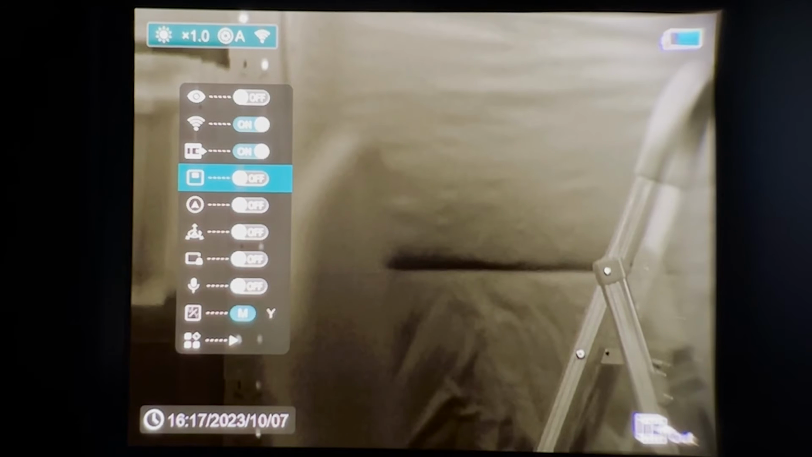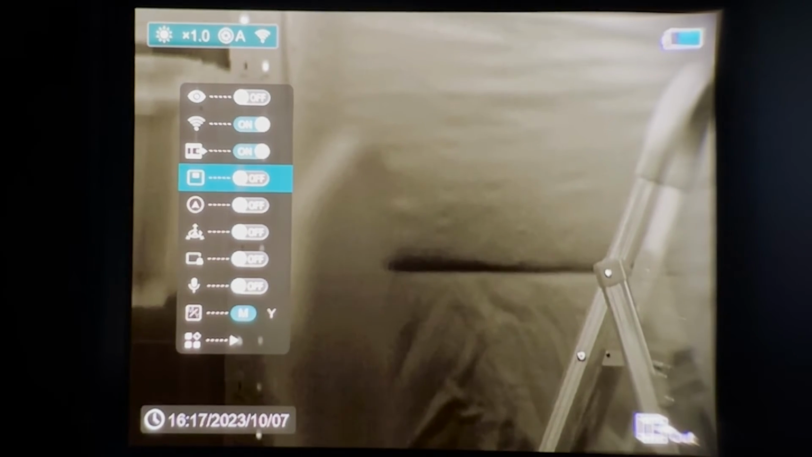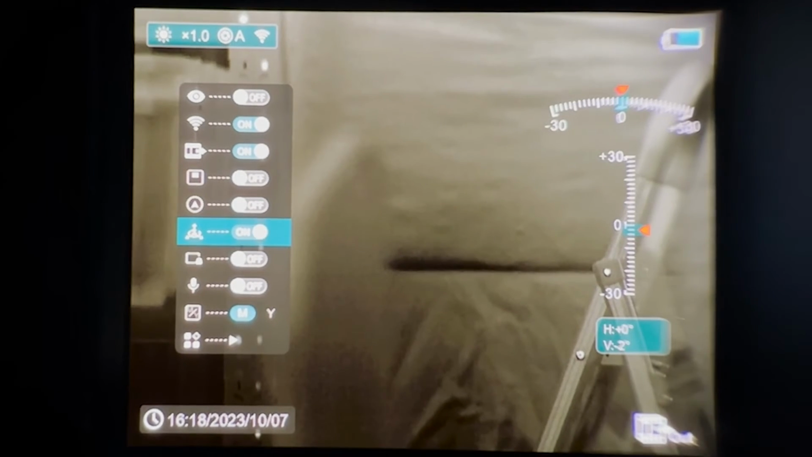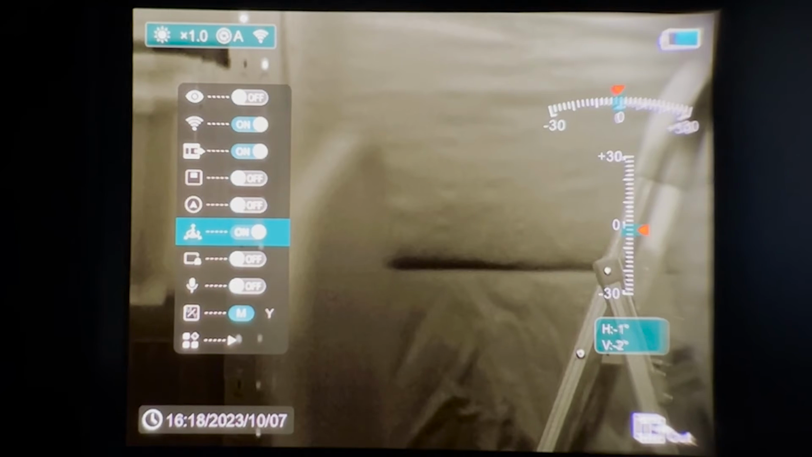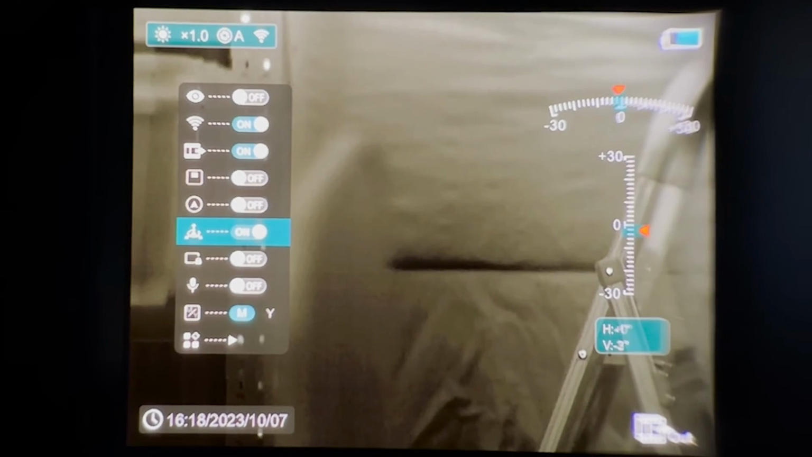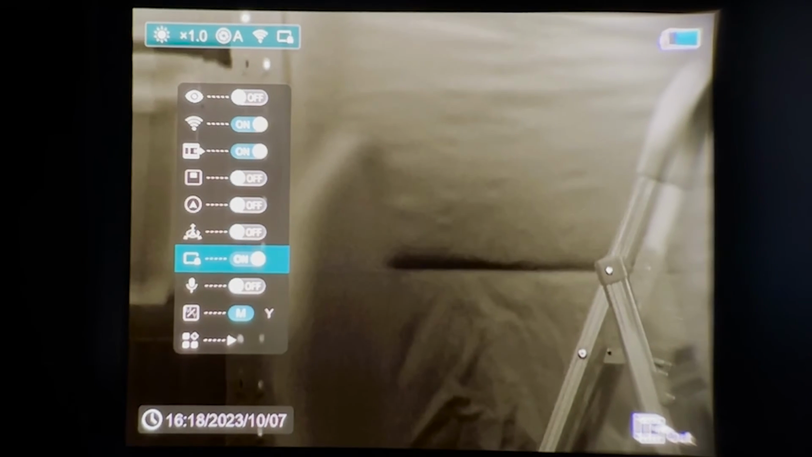Our next option is our picture-in-picture mode. I prefer that off. Our next option is our digital compass. That'll just bring a compass up at the top of your screen. And then the option below that is a motion sensor. Most people won't use either of those. Maybe the compass would come in handy for people on foot, but I feel like it's just more clutter on the screen.